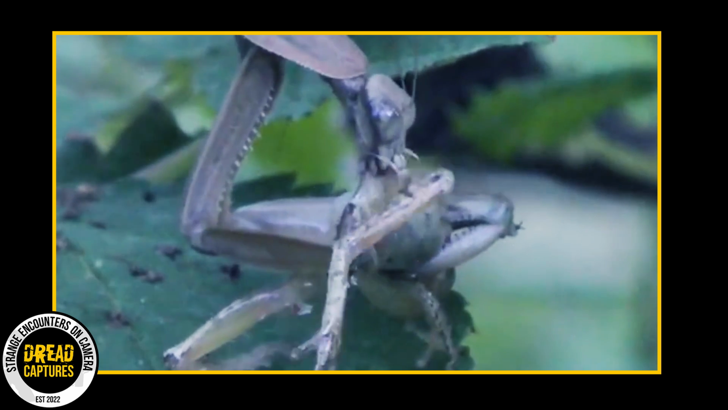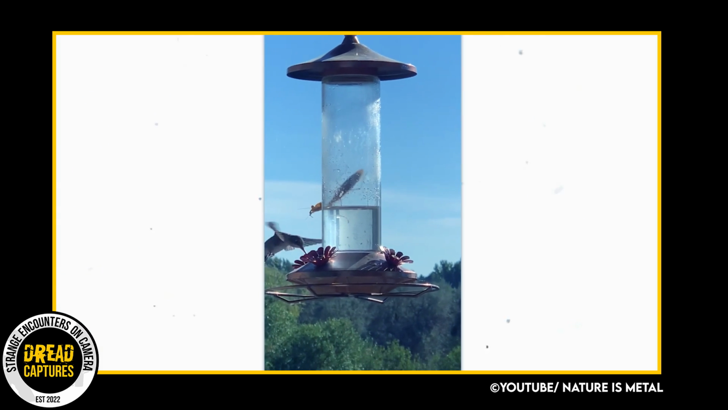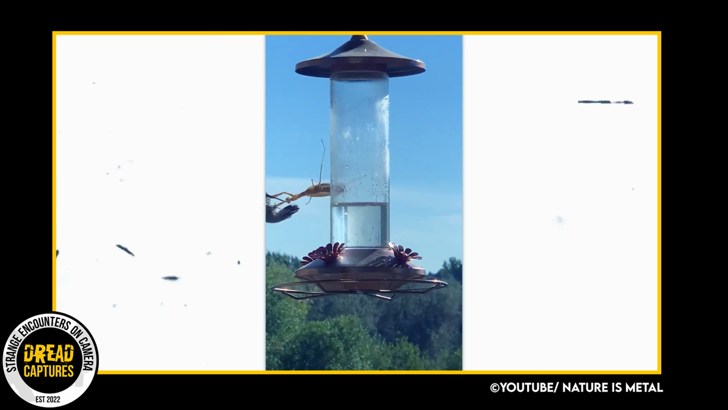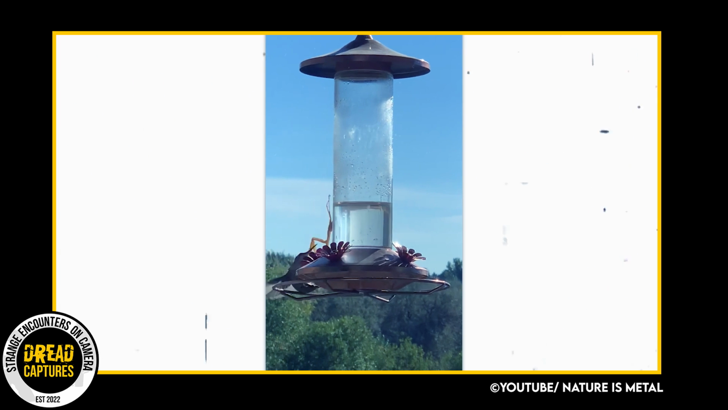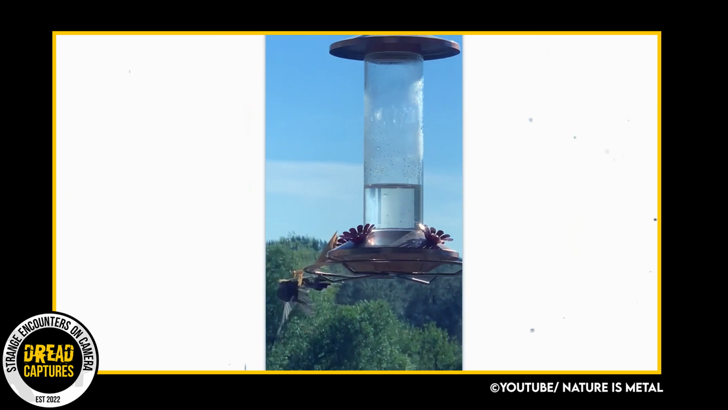They are ambush predators. They wait and blend in with their surroundings to surprise their prey. And in this next clip, you're going to see that hunting in action. As you can see, the mantis is perched on the hummingbird feeder. The bird approaches and snatch.